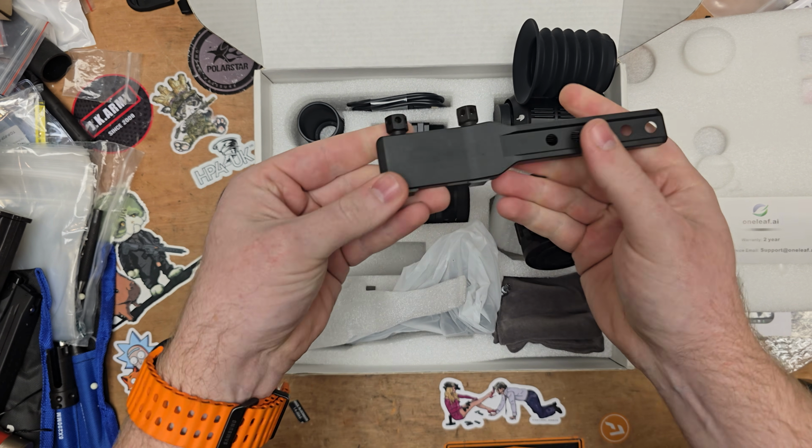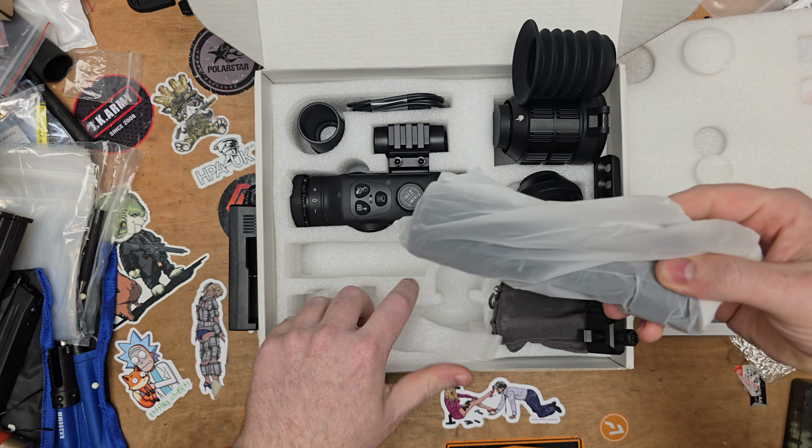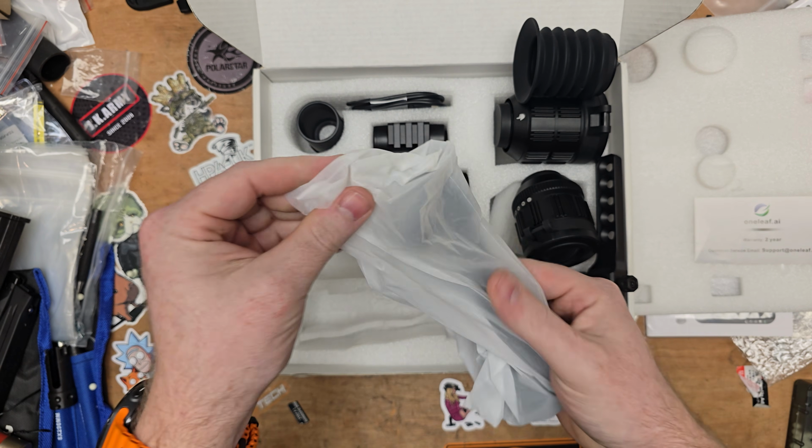Oh, we've got a mount. So we've got your normal rail Picatinny mount here. What's this thing under here? I think it comes with an illuminator as well.